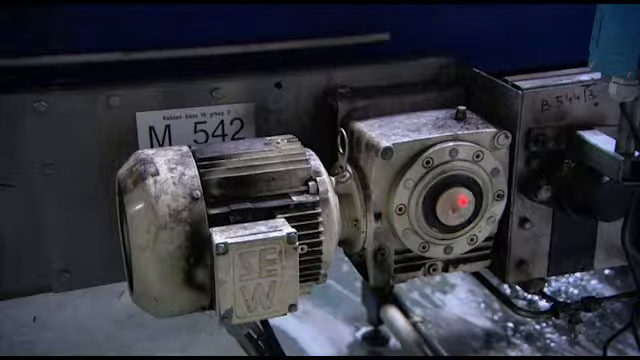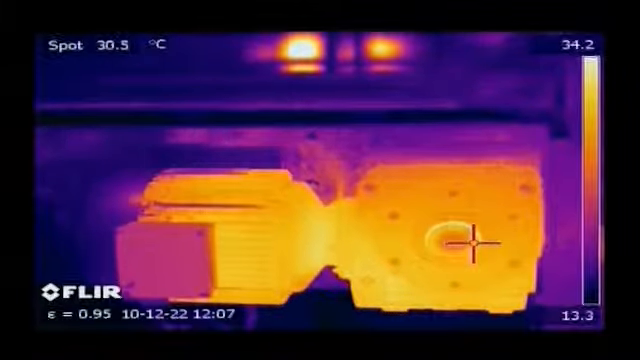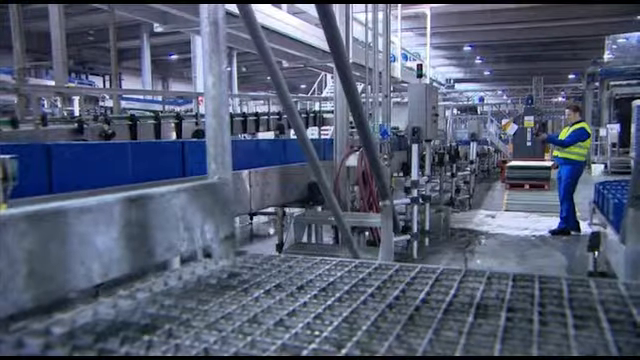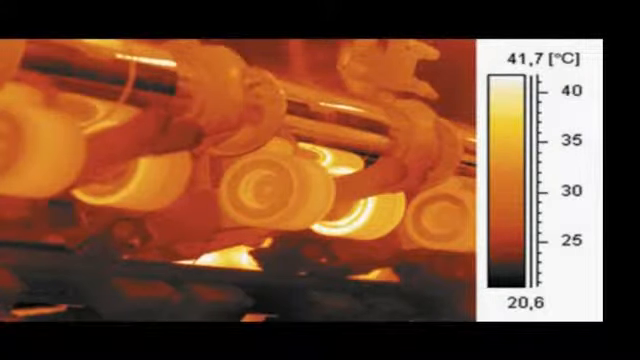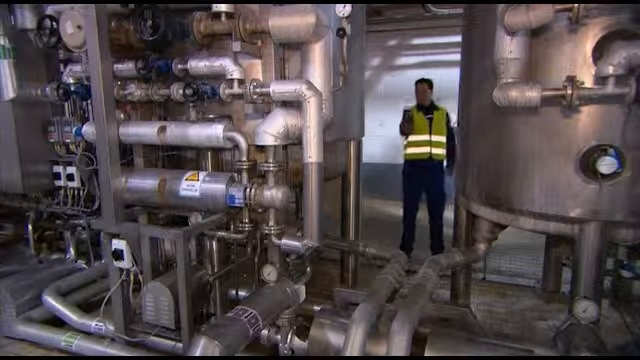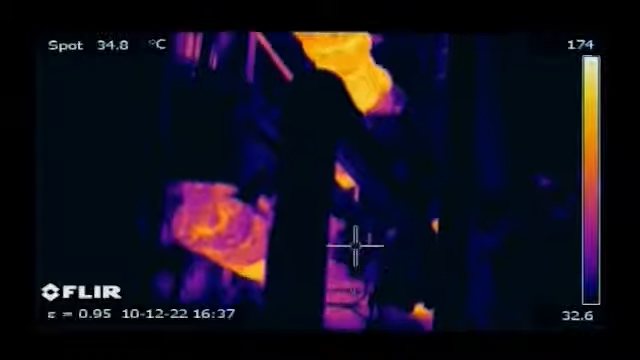Most FLIR cameras are equipped with a laser pointer which eliminates the tendency to finger point in dangerous areas. Examples of faults that can be detected with thermal imaging are overheated motors, suspect rollers, overloaded pumps, overheated motor axles, hot bearings. Thermal imaging also gives valuable information about the condition of pipe, tube and valve insulation.